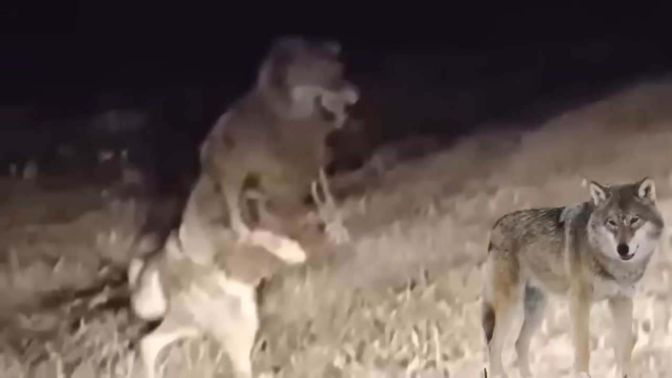The creature had skinny arms, unusual paws, and barely noticeable ears. It hardly resembled a typical wolf, yet its fur resembled that of a wolf. The identity of this mysterious wolf-like creature remains shrouded in uncertainty, leaving us all intrigued.